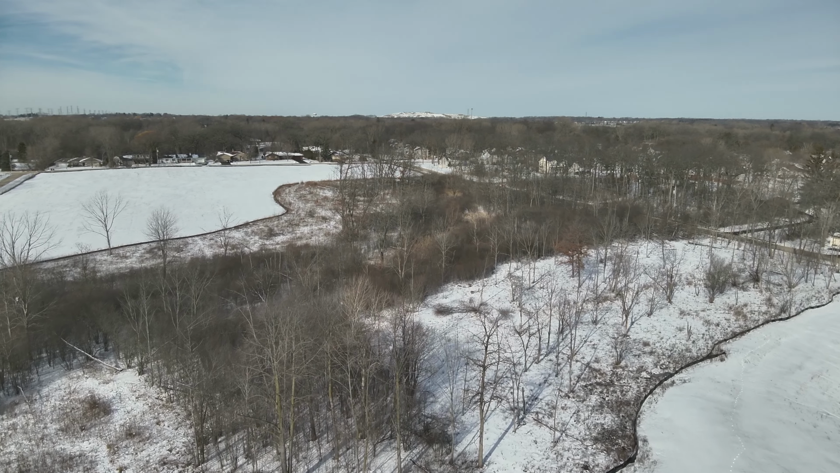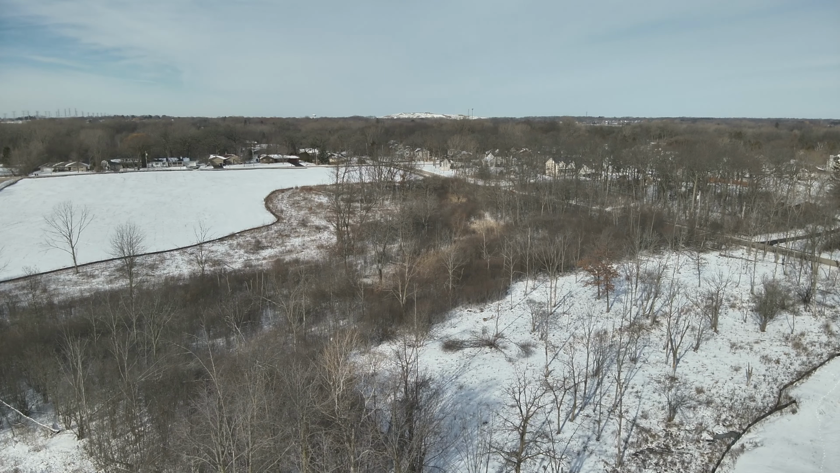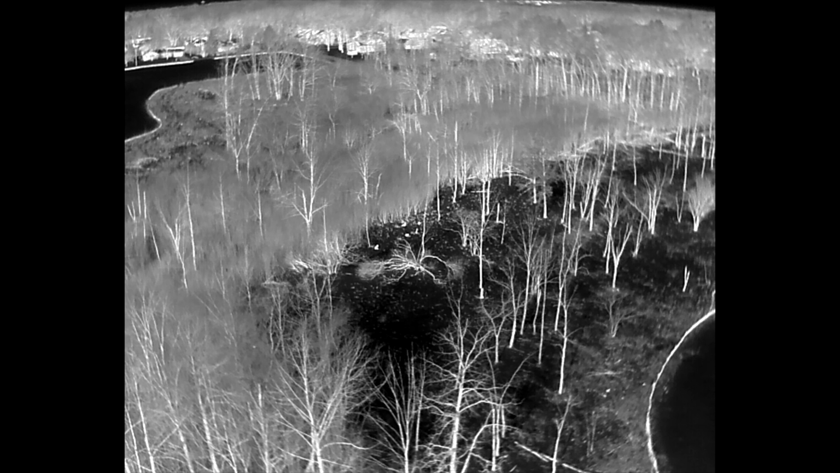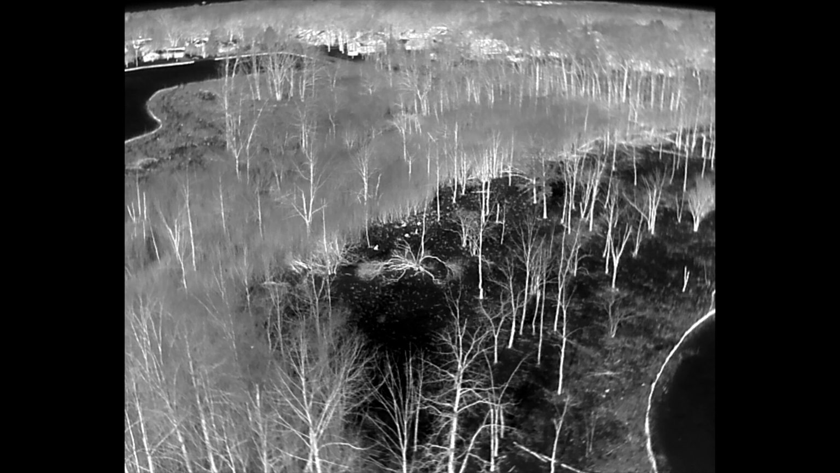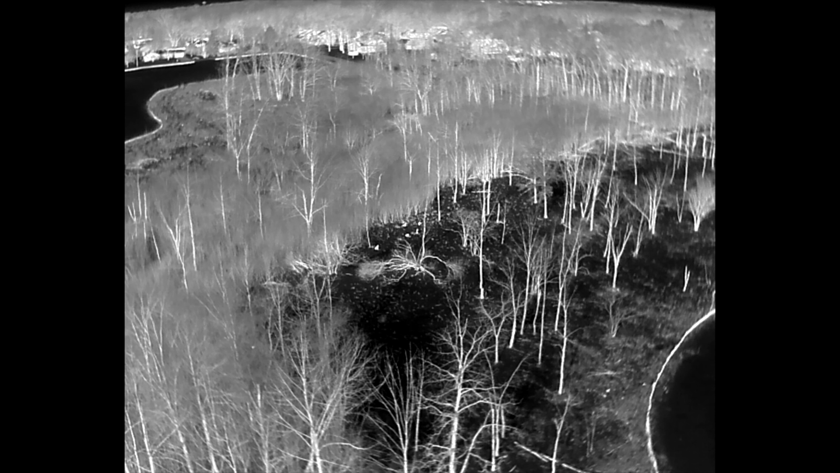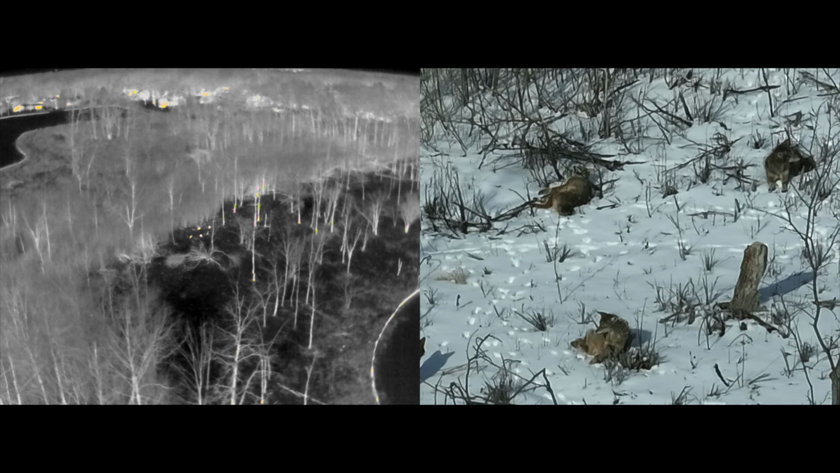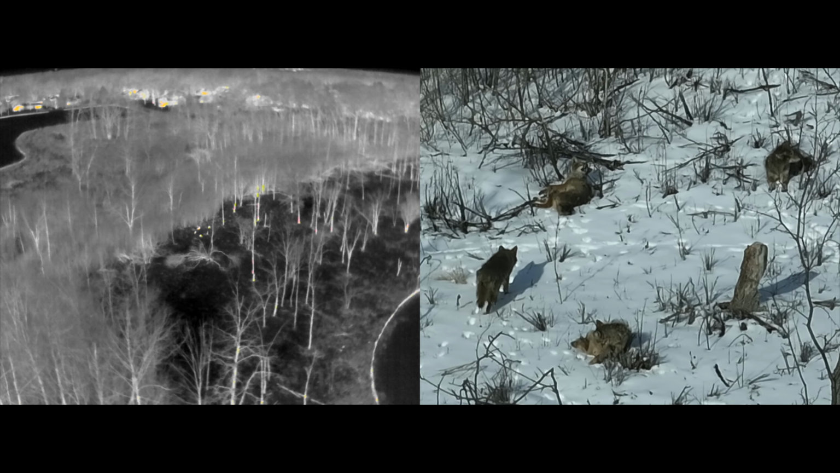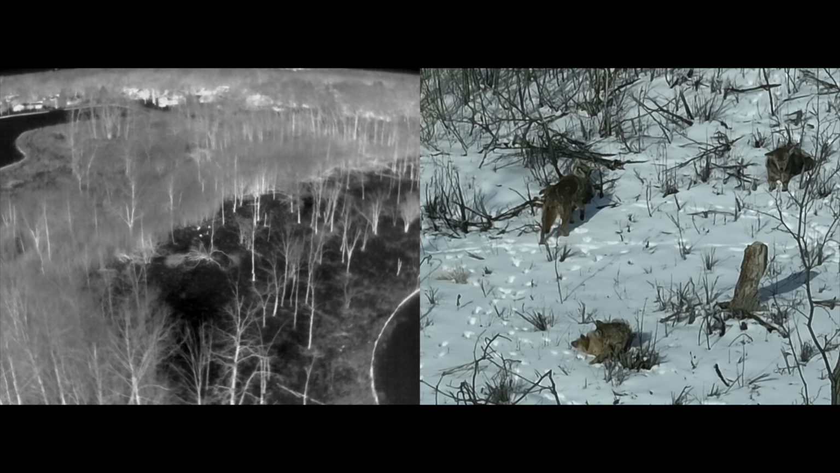So I used the features of the Mavic 3T, got a little bit closer, about 160 feet in the air, and used the infrared, the thermal portion of the 3T, and you can clearly see some type of heat signature in the center of the screen. So I then went to split screen mode, and you can see the IR on the left and the actual zoomed in coyotes on the right.